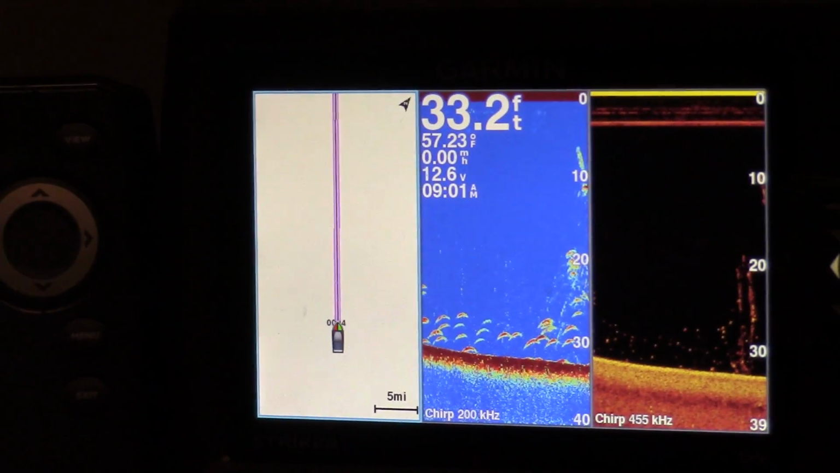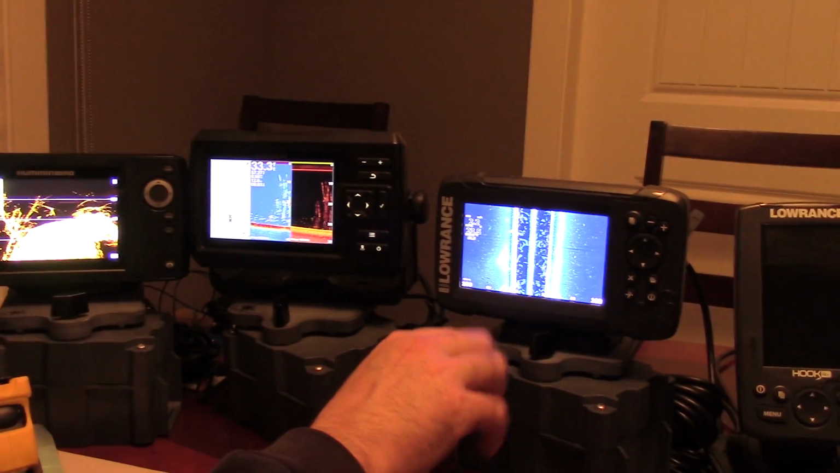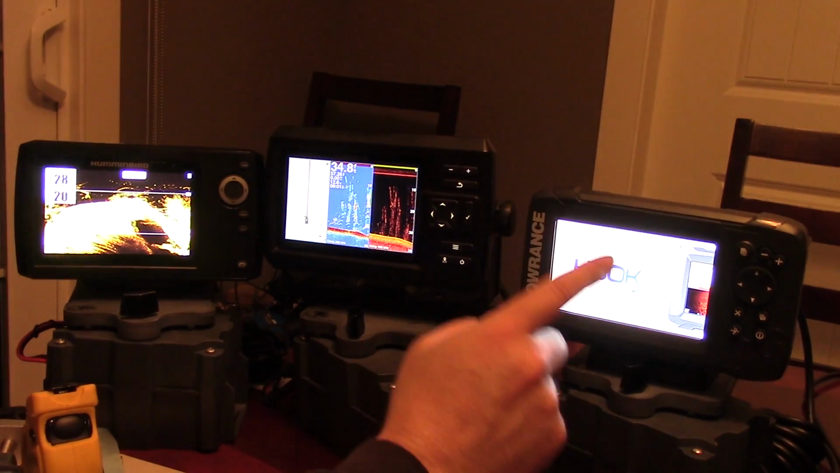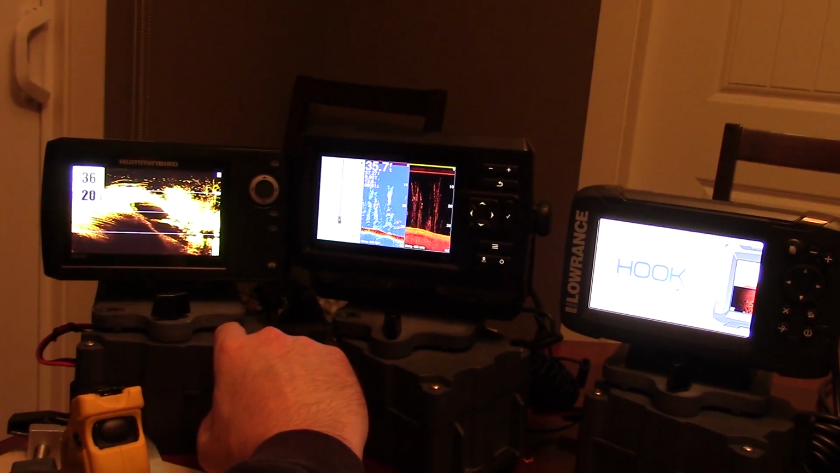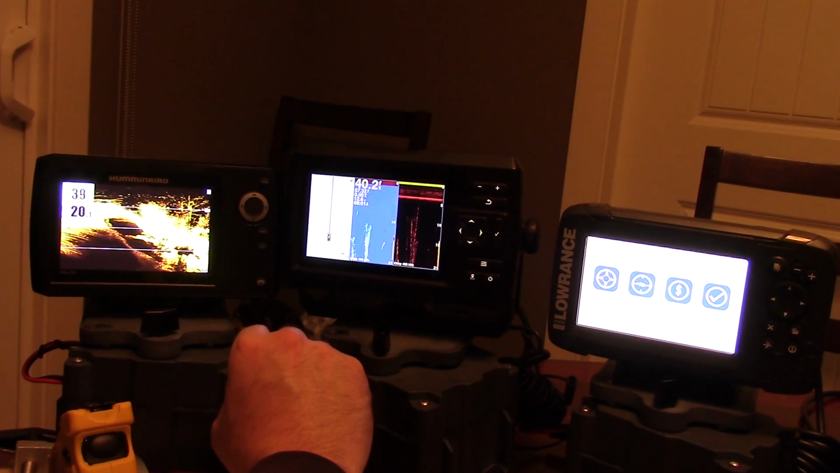There's no side imaging on this one or this one, but there is on this one. And that's one of the big things where they kick up their game here. The Humminbird Helix 5s do have a side imaging version, and obviously now in a 5-inch format. So you could put them on a float tube reasonably nicely, easily and compactly.